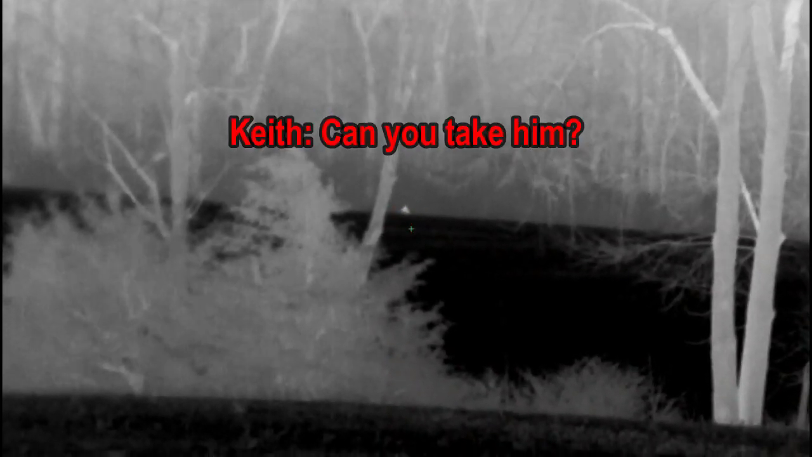226 yards, probably. Hang on, I want to make sure I can see him. I could hit him right now, but I can't see his whole body. I just got a head sticking up over top of the hill.